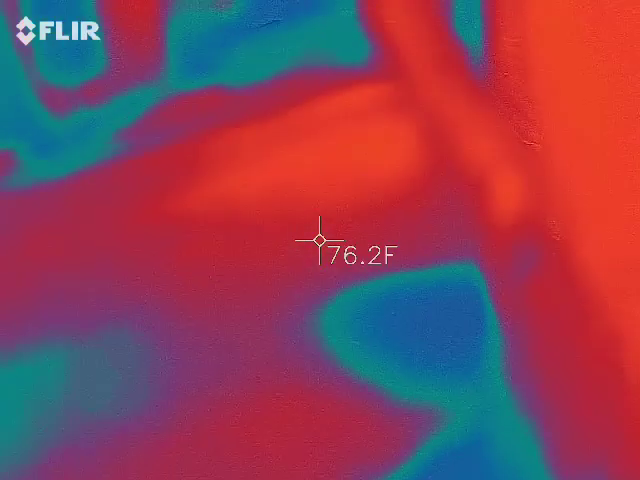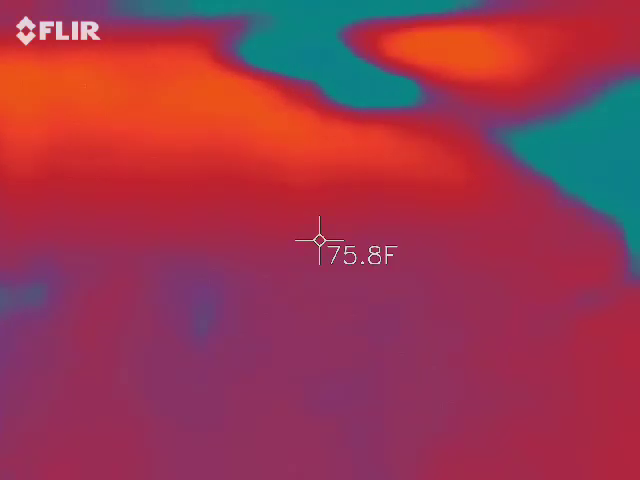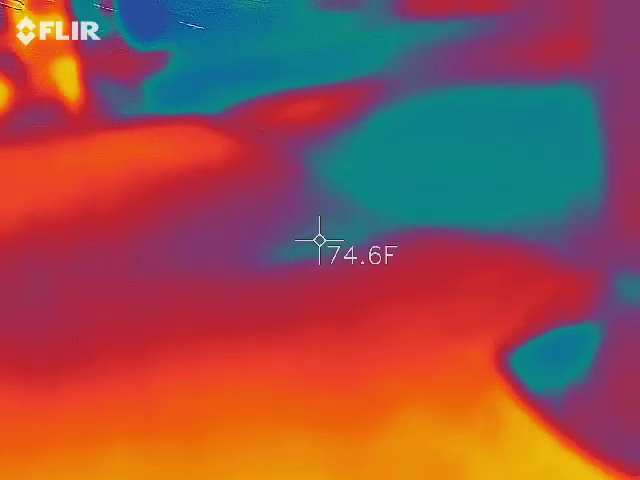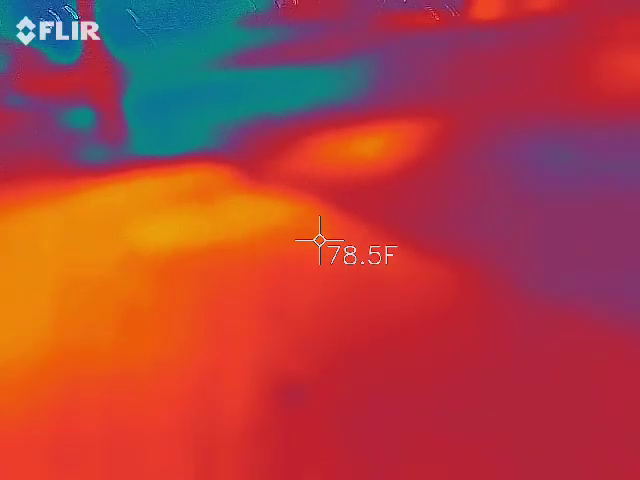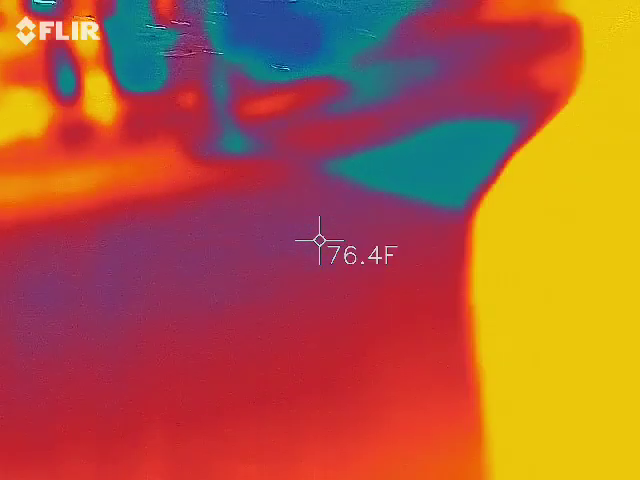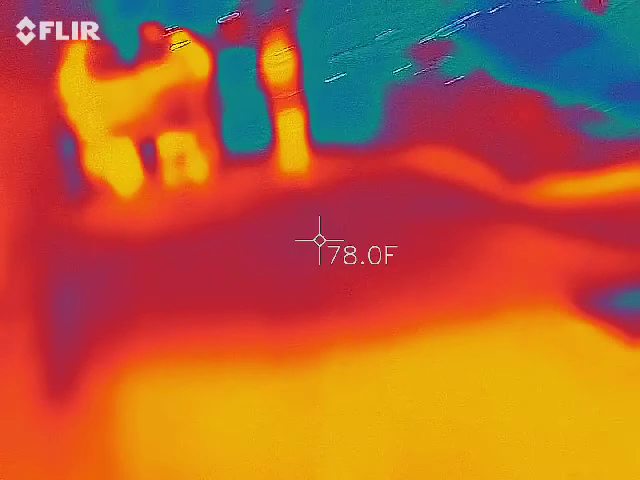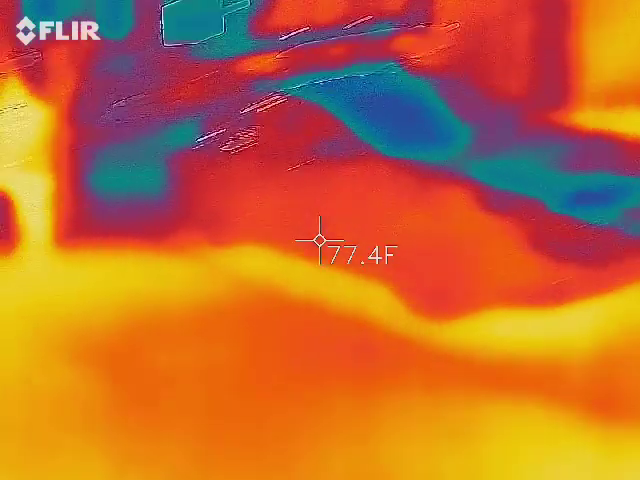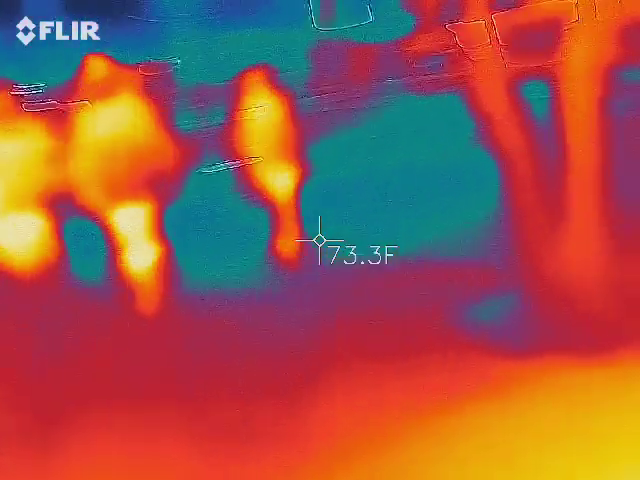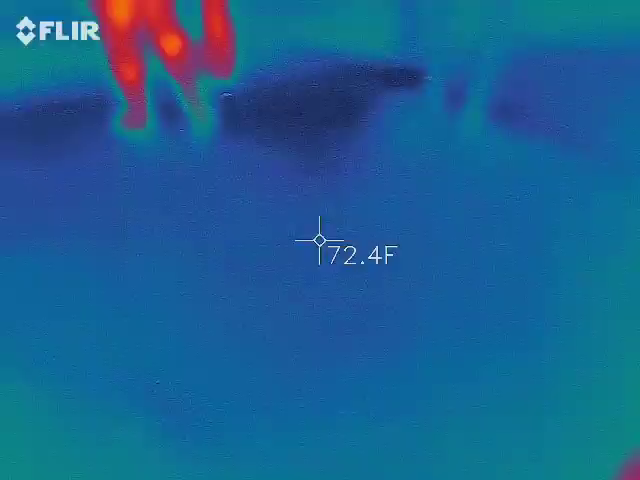Look at the size of that crepe myrtle. You get that on video?